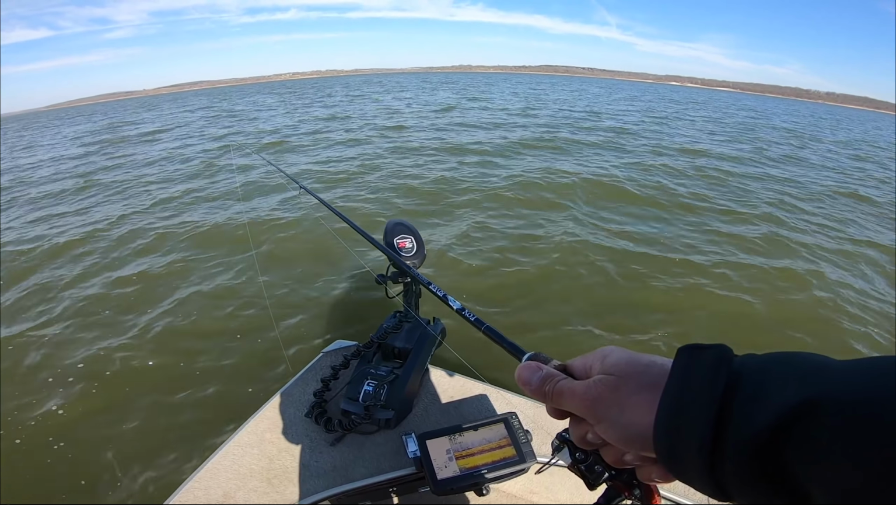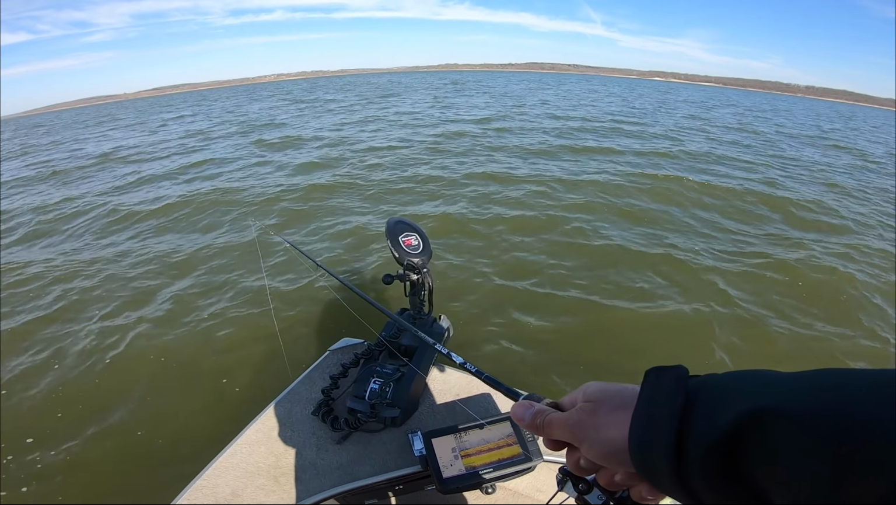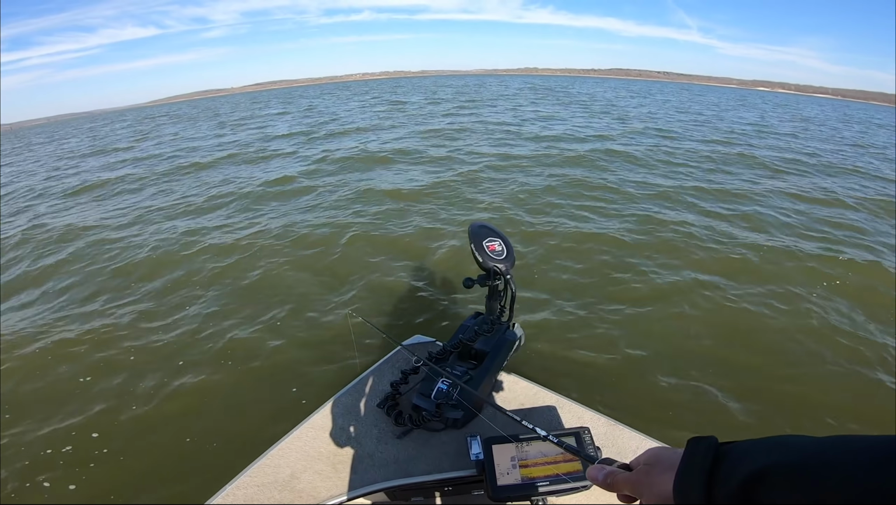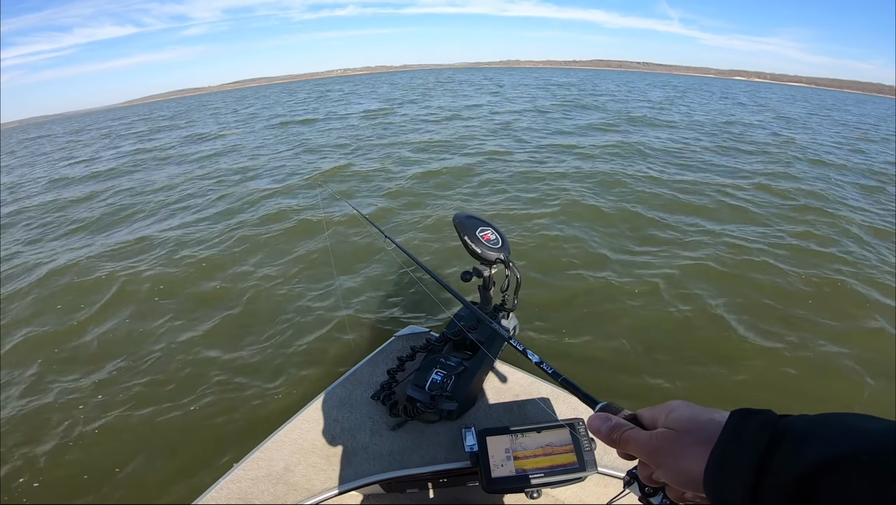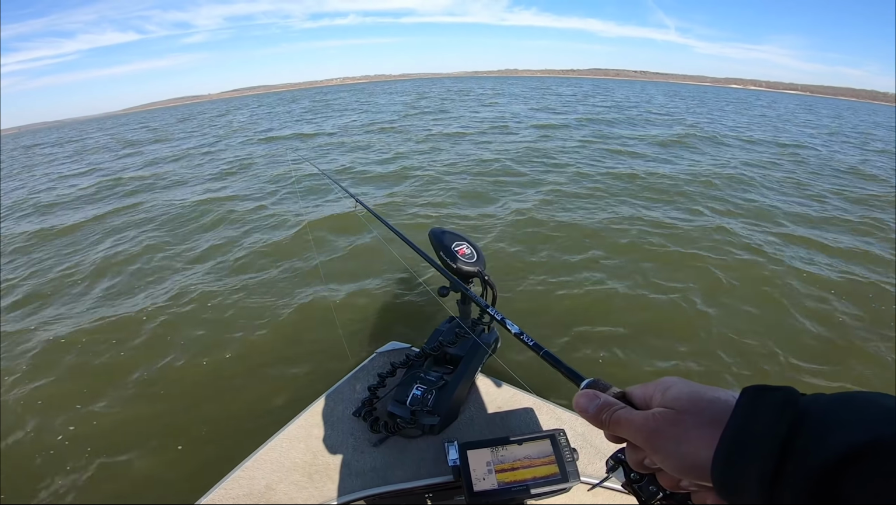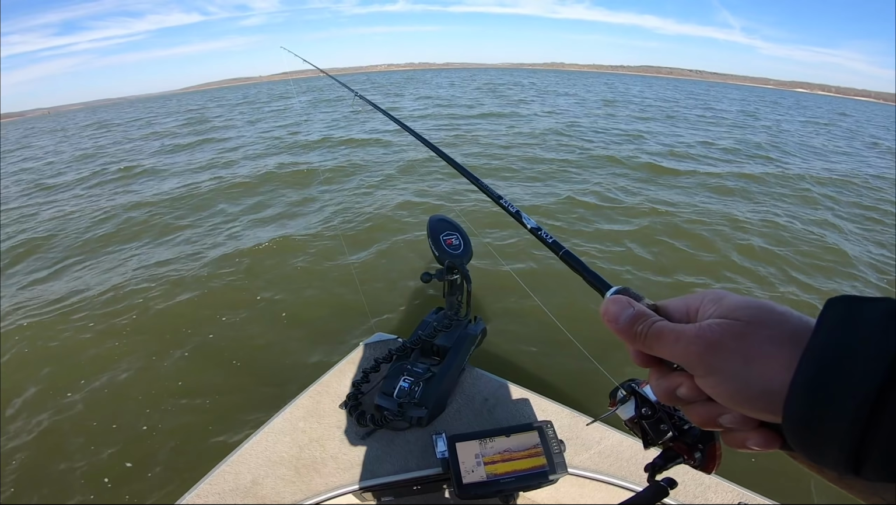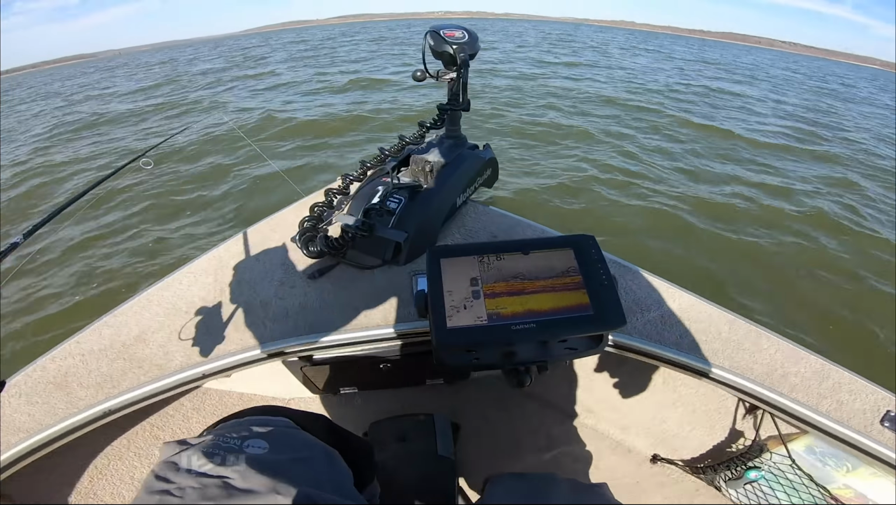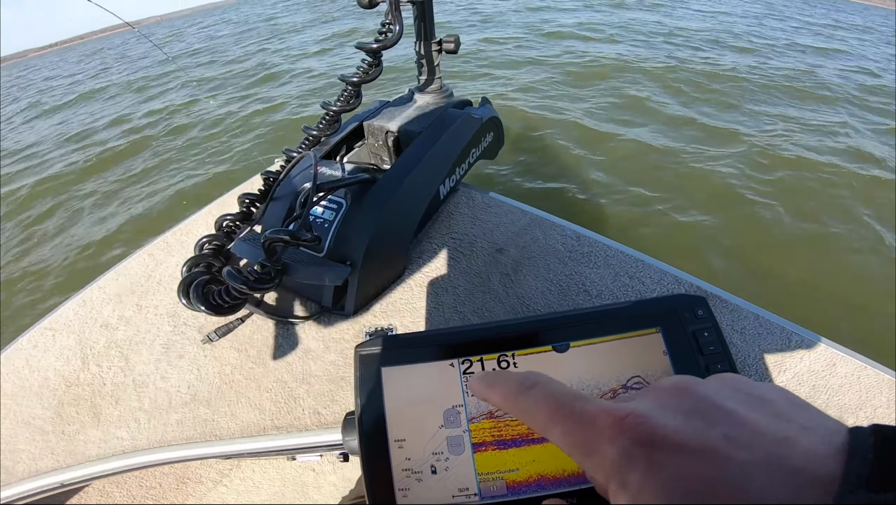Got one racing. Oh my God, eat. Oof, straight back down. Straight back down into the school. Does he have a friend who would like to compete? Another one coming up, racing. Dude, twice now. Twice, might be the same fish right there. You can see my 2 jigs. Oh, got him.